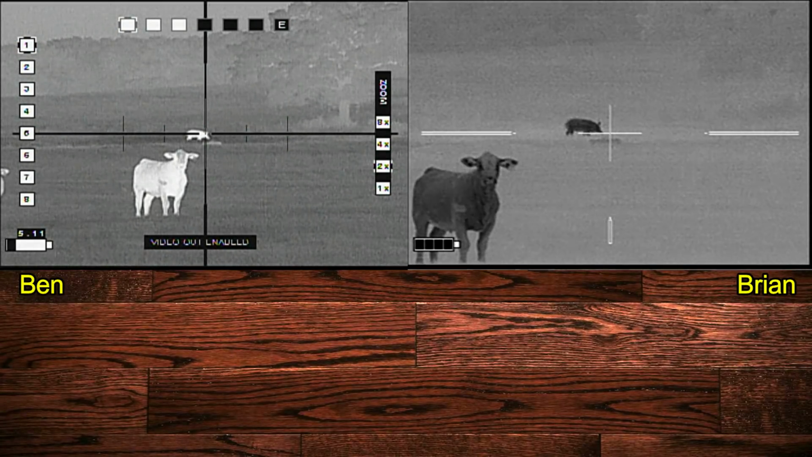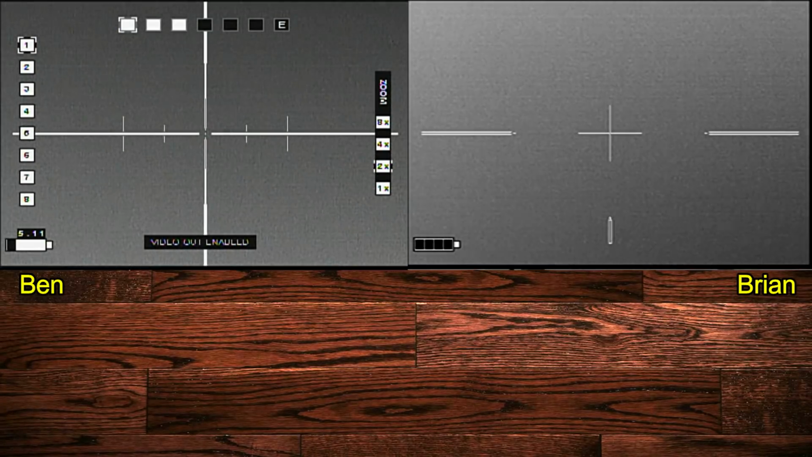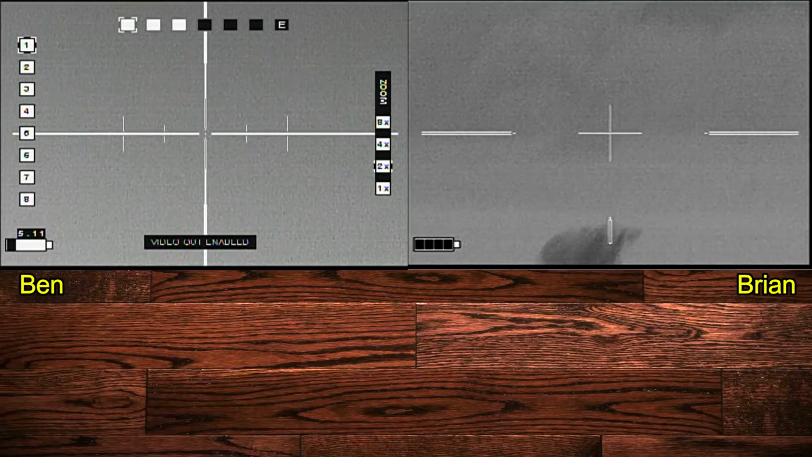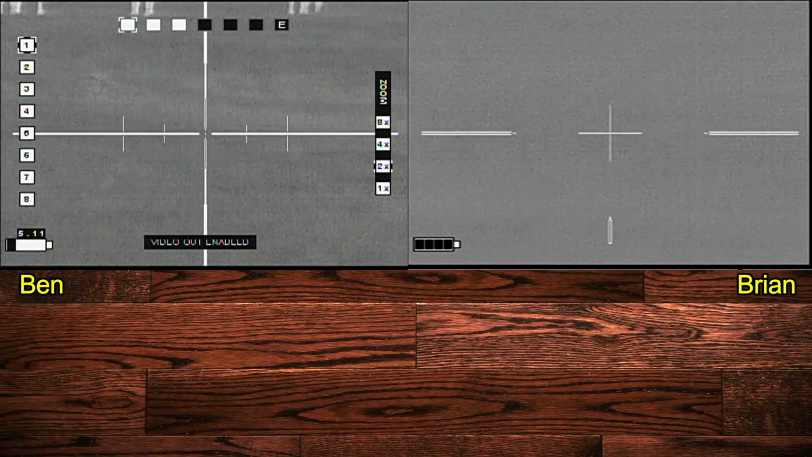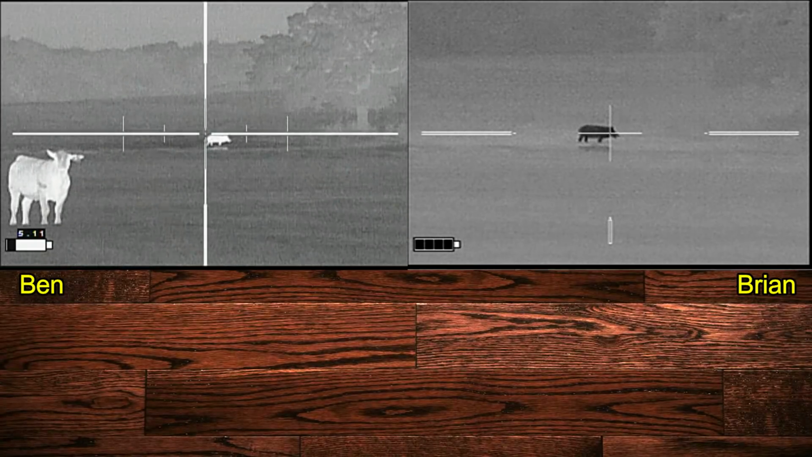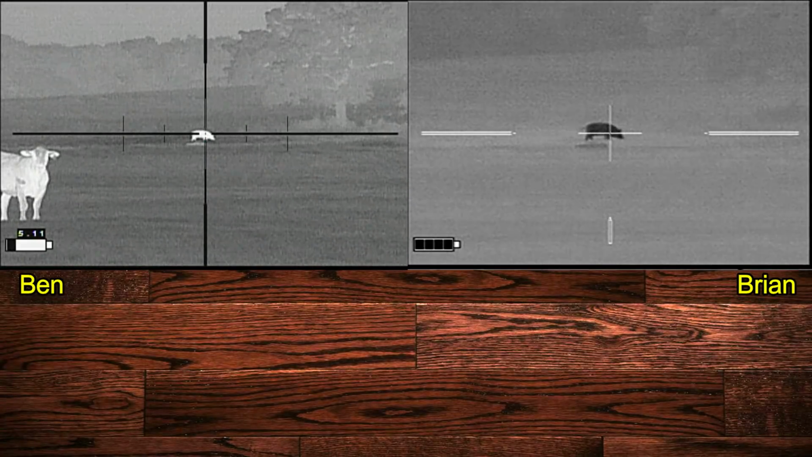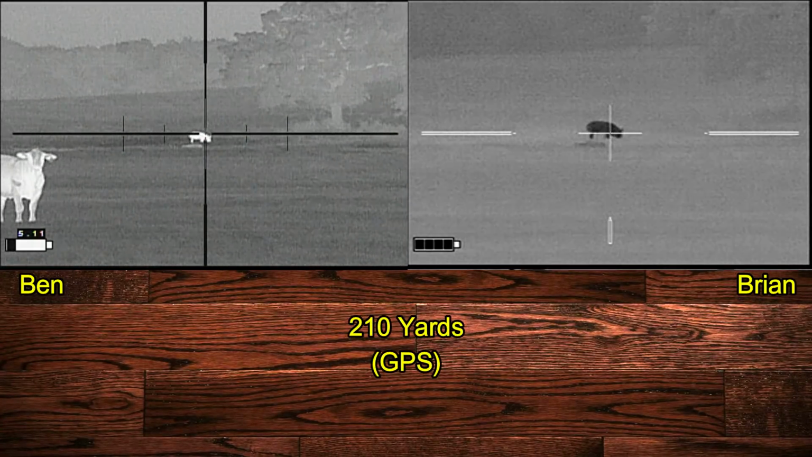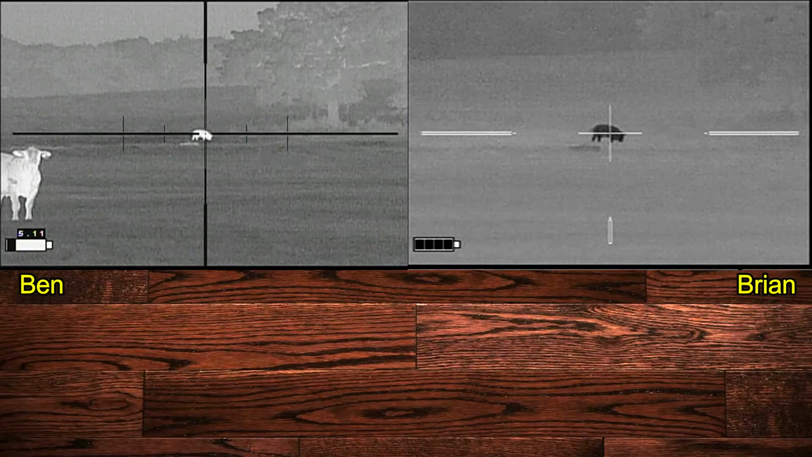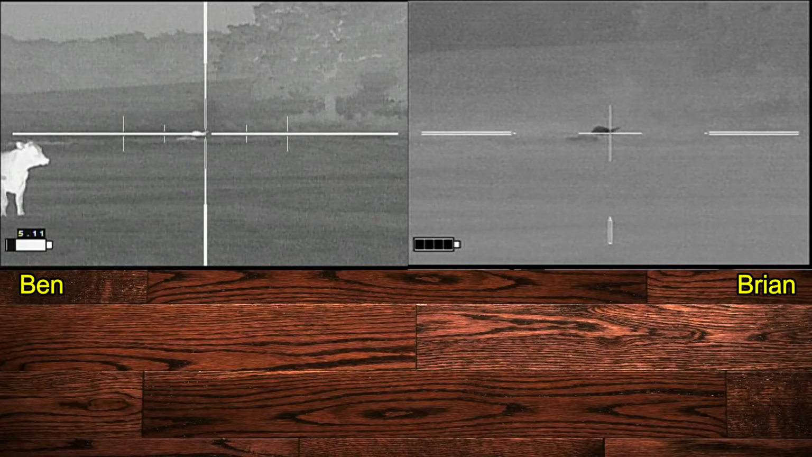Let it slide to the right. So we're going to make about a 10-yard shift to the right side so that we can keep the cattle off to the left, and we'll be shooting by the cattle and not at the cattle. As it turns out, I don't think Ben was too impressed with his 165 grain ammo out of a 14.5 inch barrel. Turns out it's going to have a lot of drop at 210 yards. 3, 2, 1. And despite being on target, his shot did not connect.